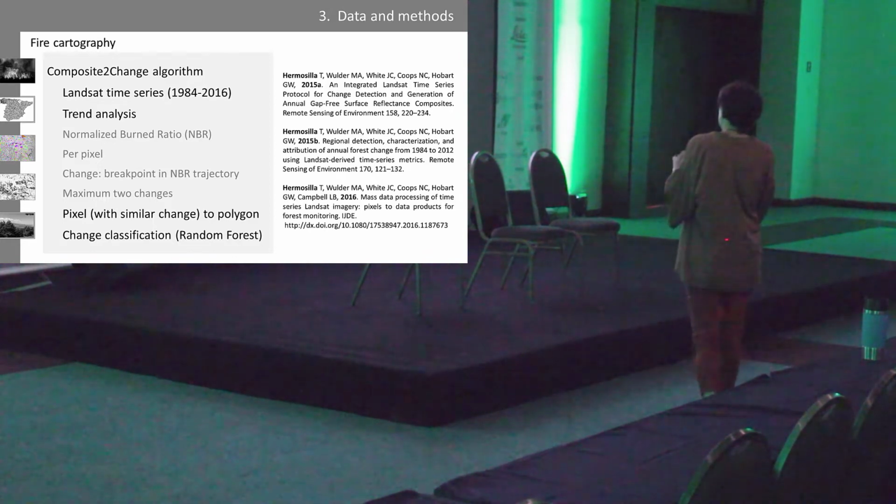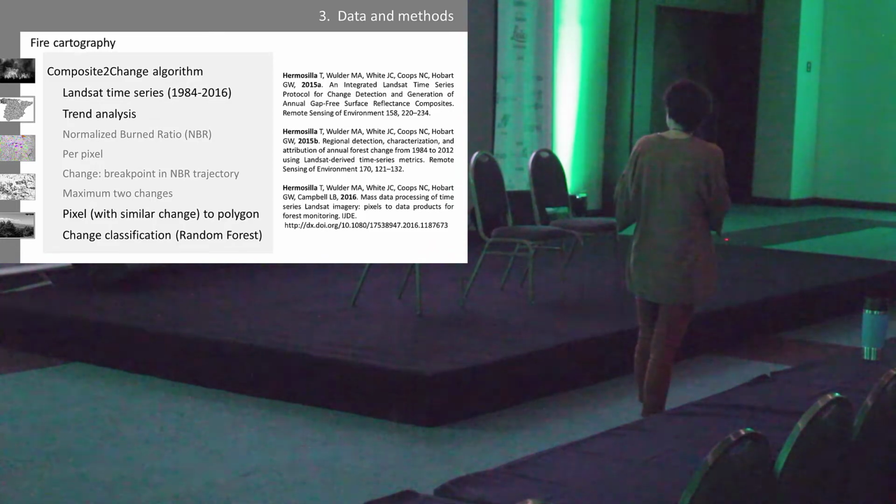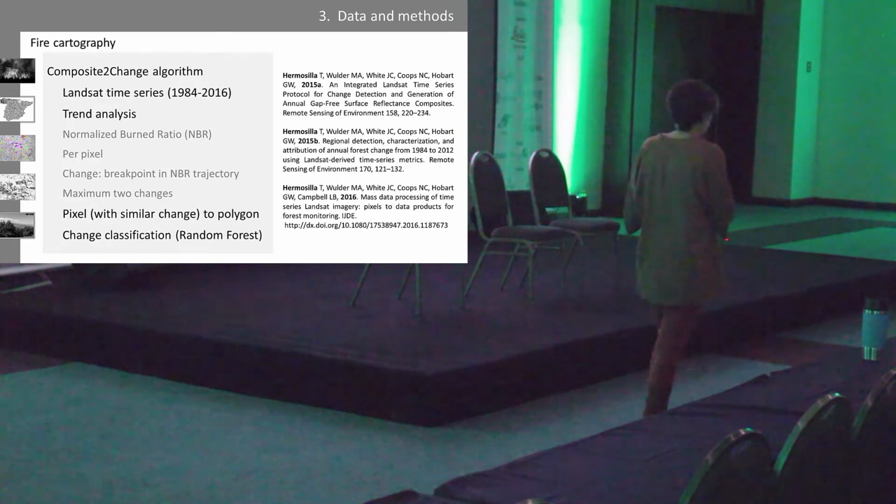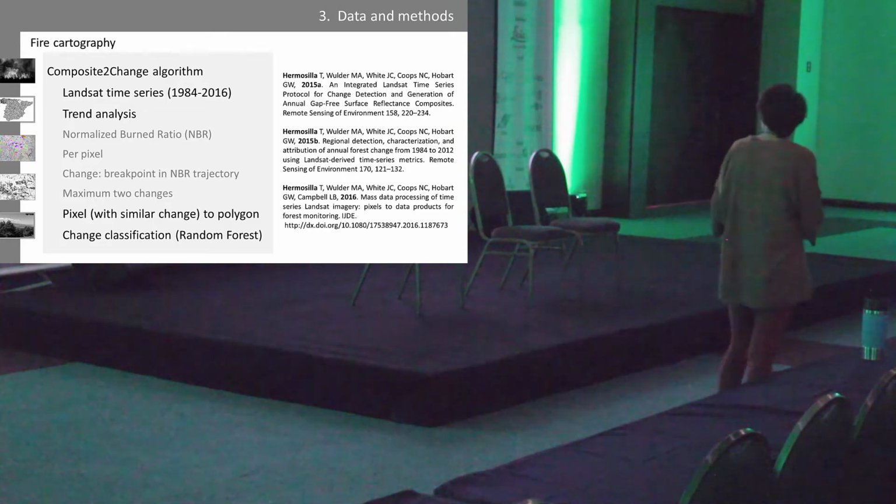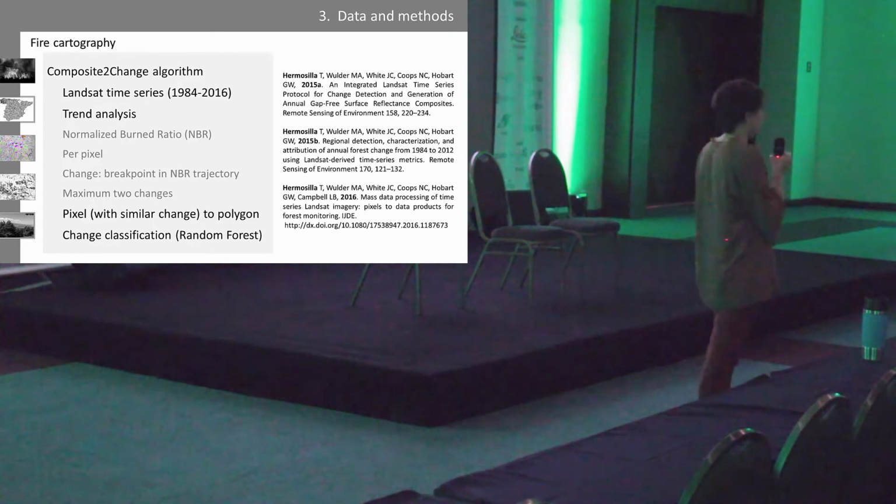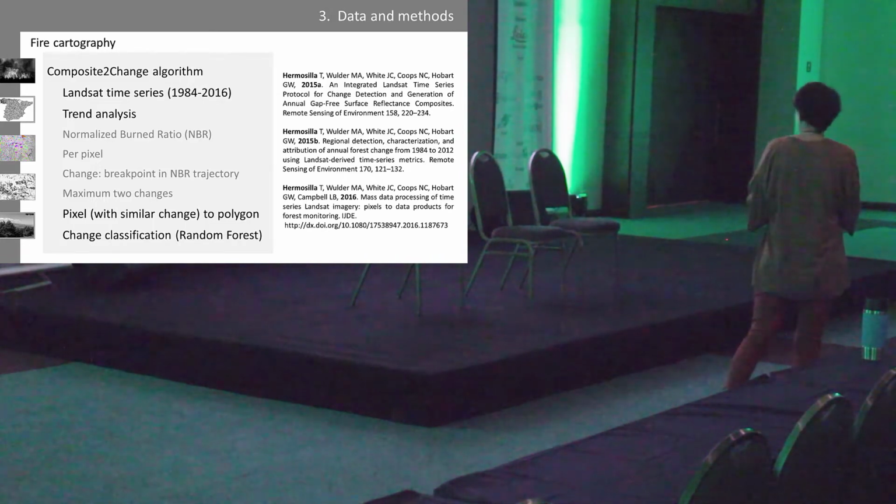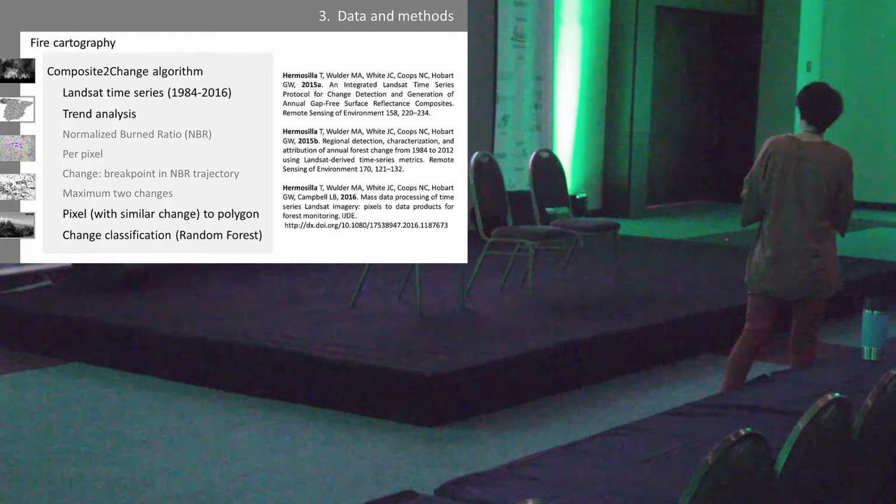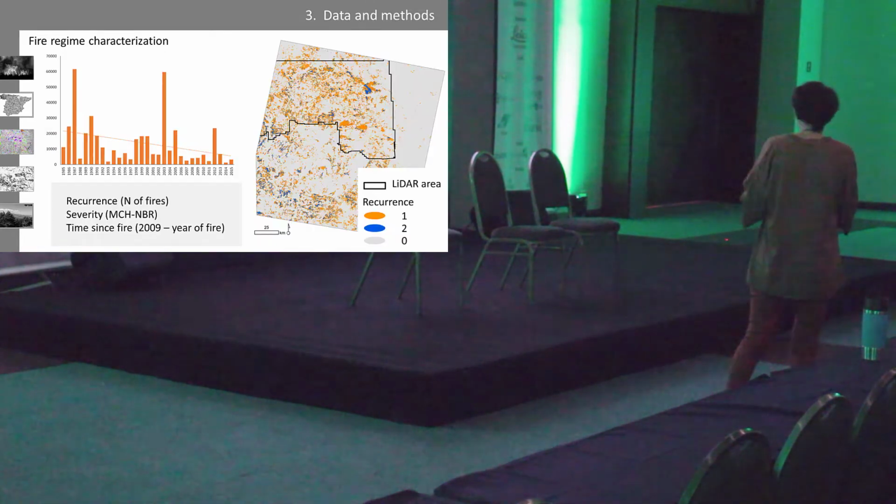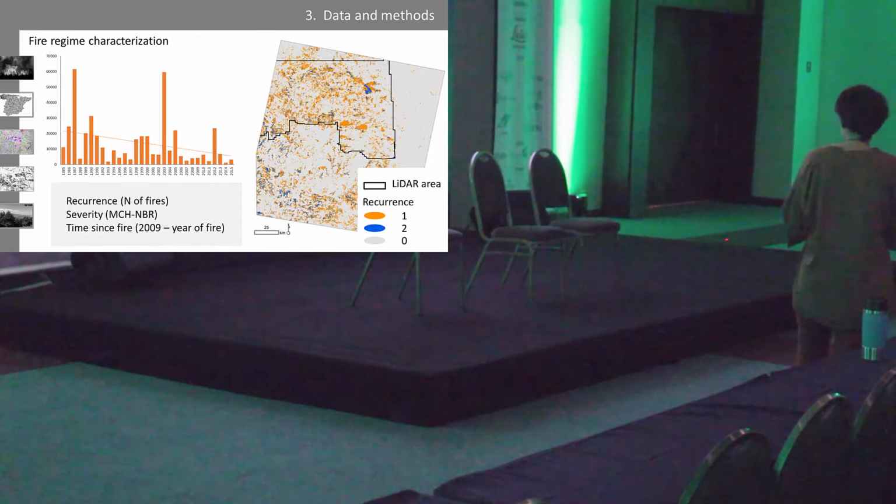As I was saying, they analyze per pixel the NBR trend and check the breakpoints in this time series. At maximum, they can analyze 2 changes. Here's the result. Pixels with similar changes are aggregated into polygons, and then with a random forest algorithm, they determine which change is occurring in those pixels. So we focus on the changes affected by fire, by wildfire.